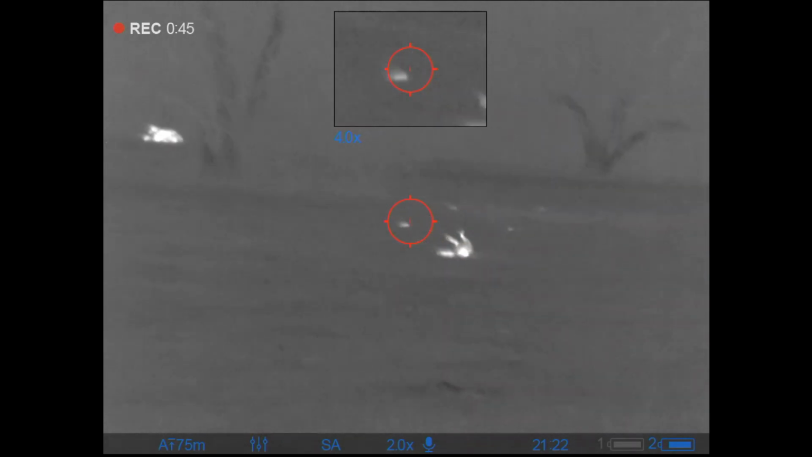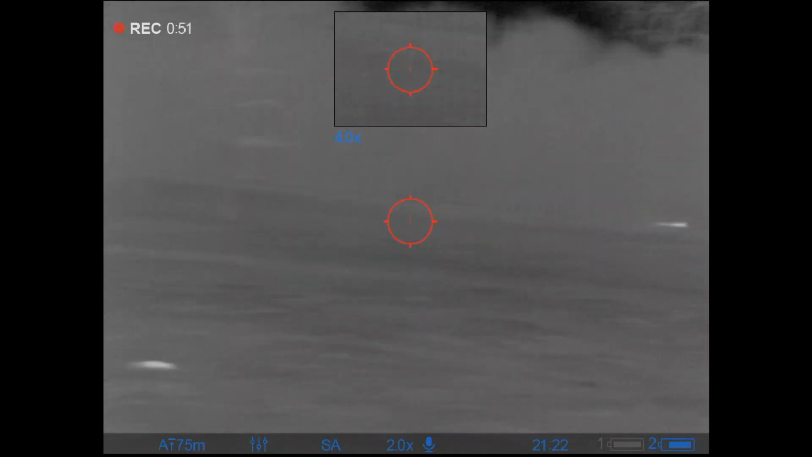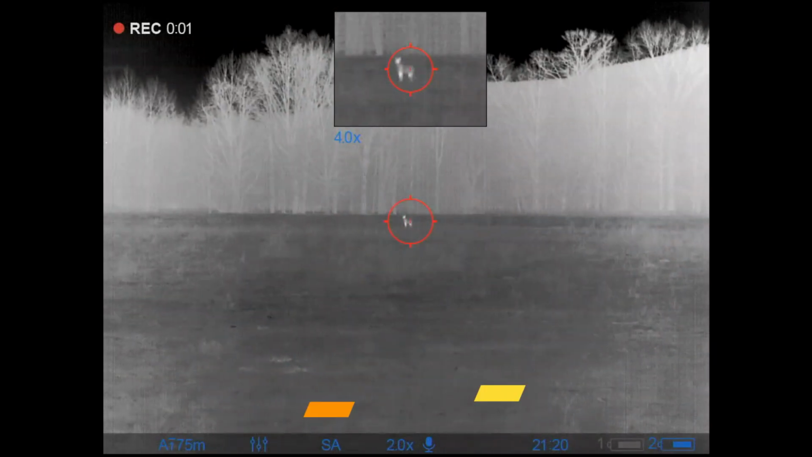I ended up firing off a round when I was trying to register that wall, but I followed it up quickly, so no harm, no foul, and we got that coyote down. He ended up being a pretty good sized male as well. It was the spring of good sized males as they were running around looking for mates, I guess.